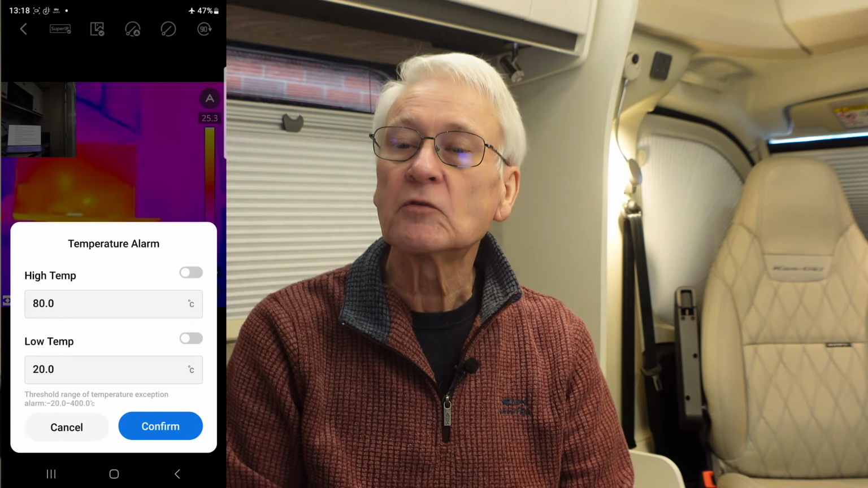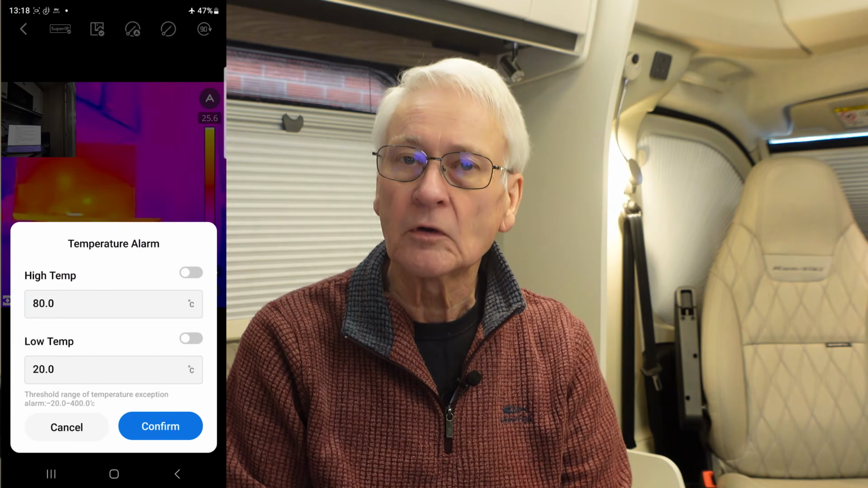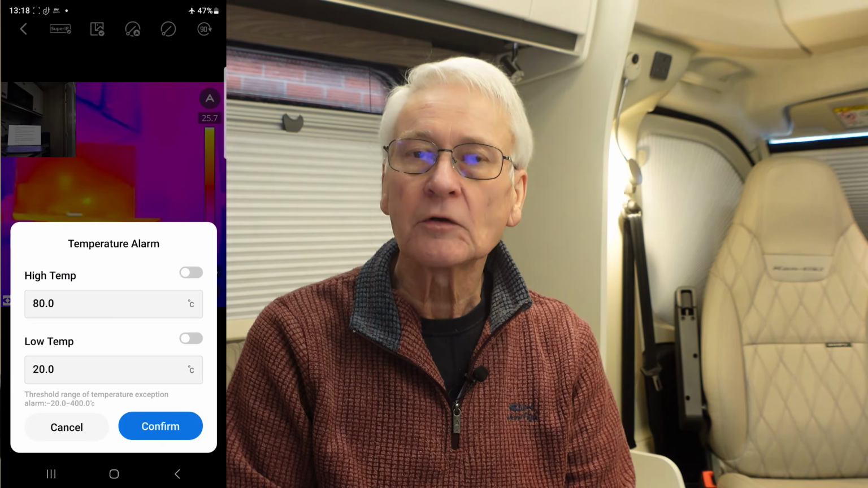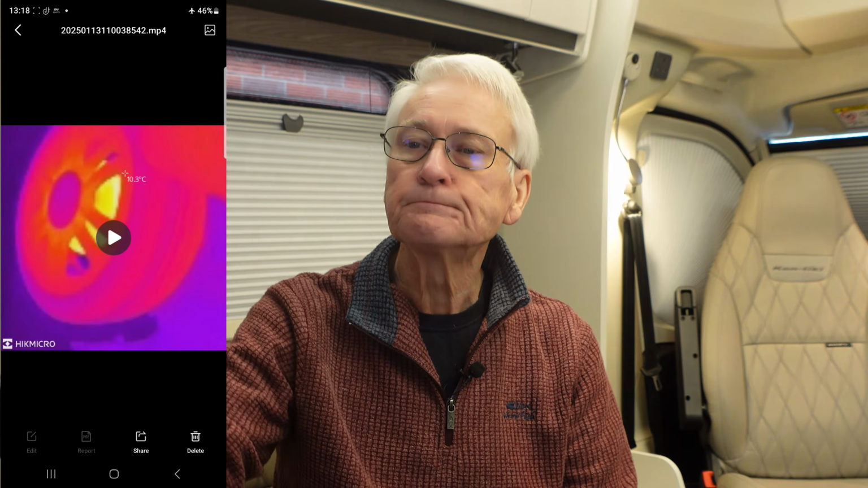And finally, you've got a temperature alarm. Now, I suspect that's useful if you're going to be monitoring something for a while and you want to know if it goes over a particular temperature. So you could set the alarm a high temperature and a low temperature. So those are all the settings. Down the bottom you've got the preview.